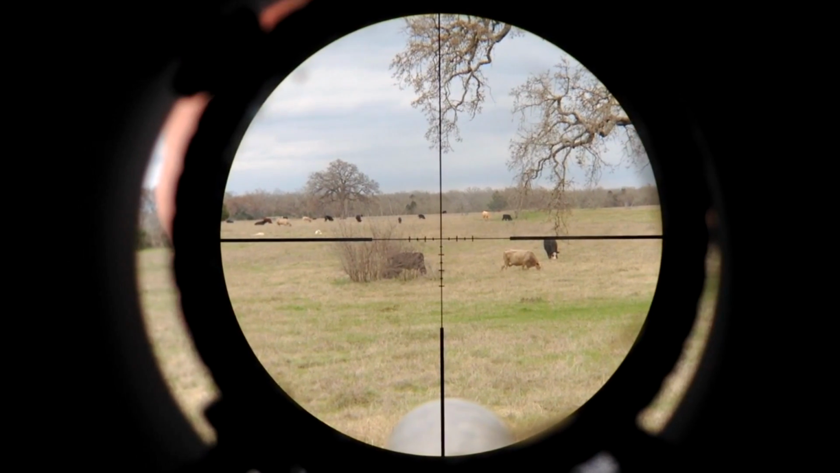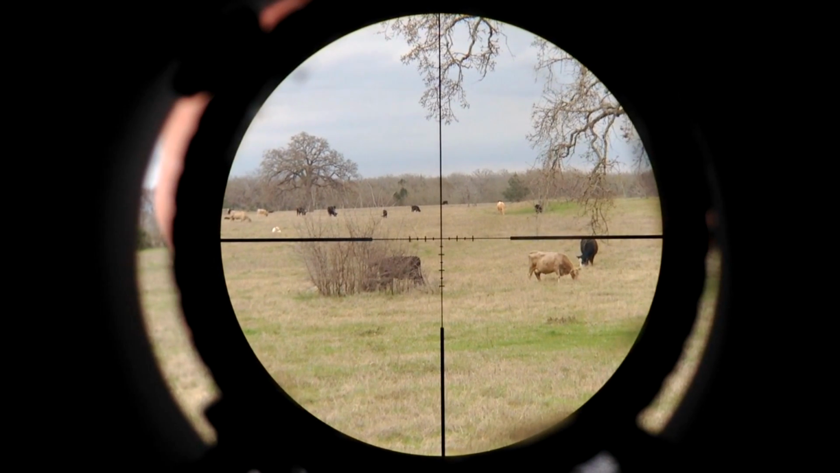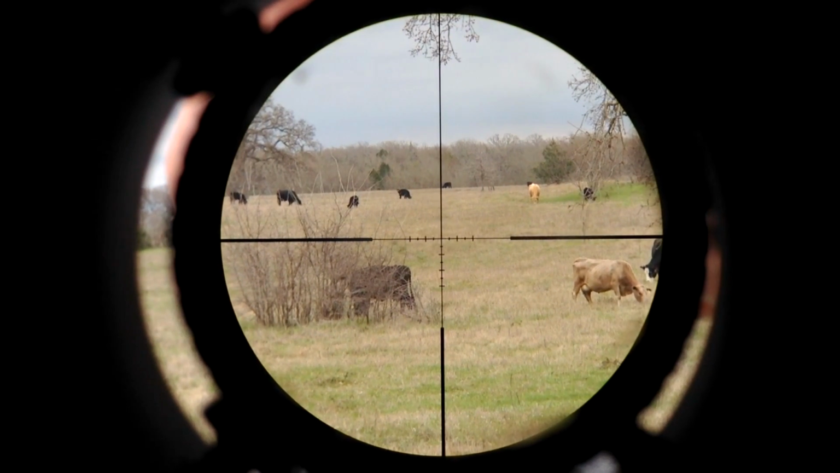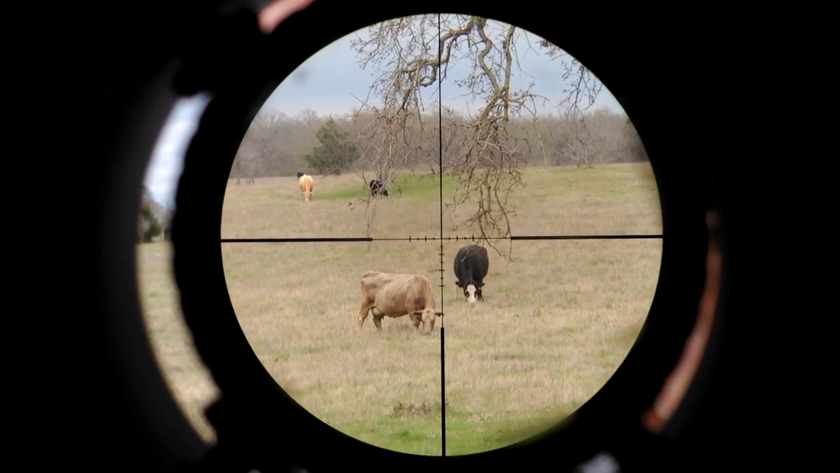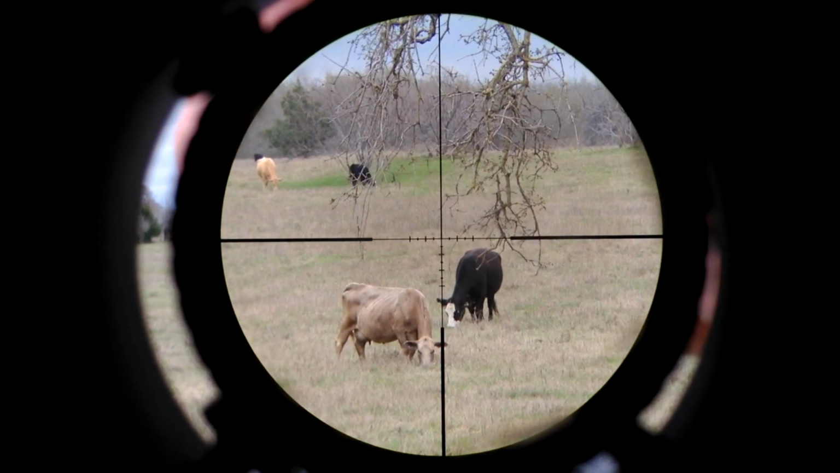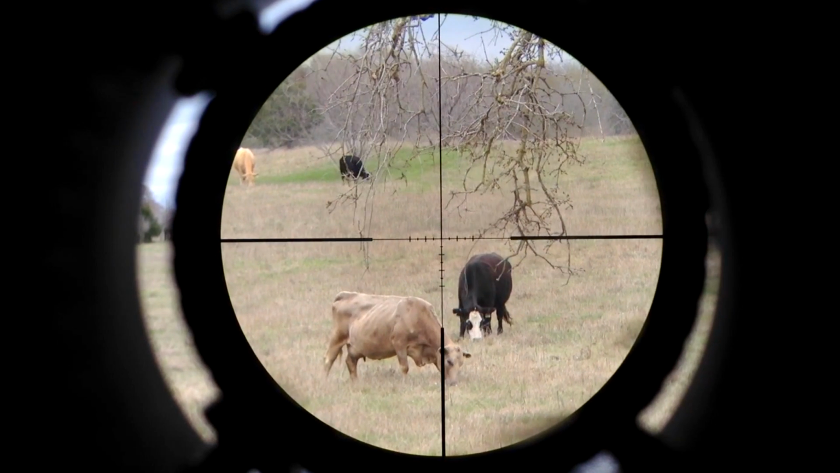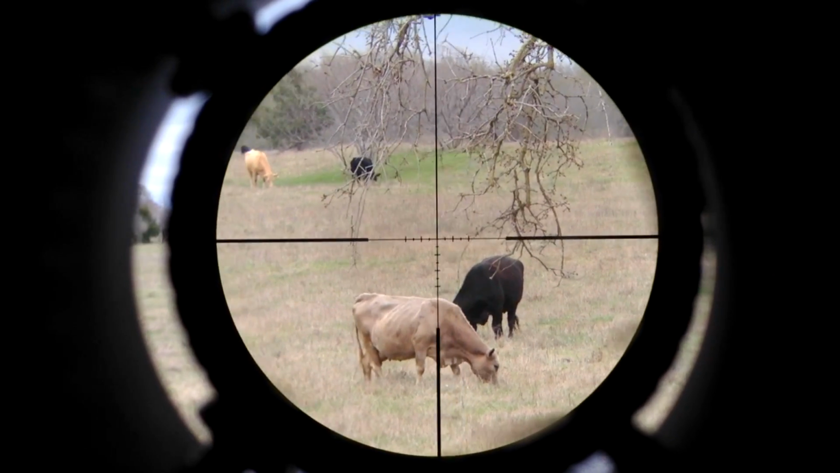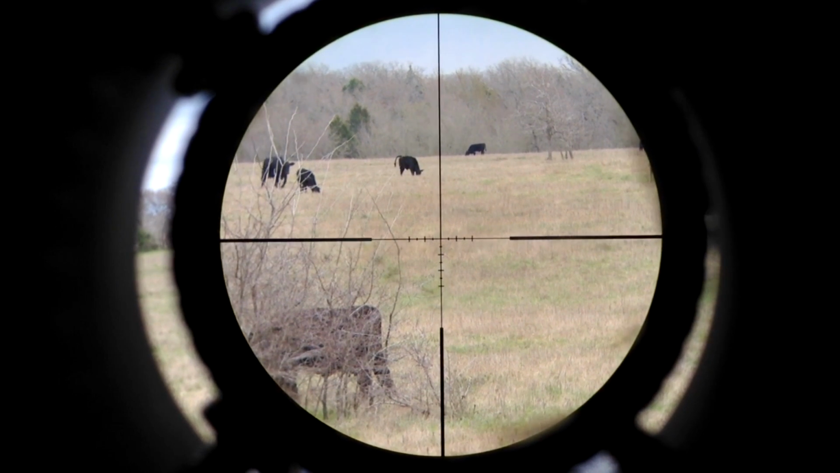This is 1.5 power. This is 2. This is 3. This is 4, 5, 6 power. And again, these are at 100 yards. Scoot over here. We're still at 6 power.